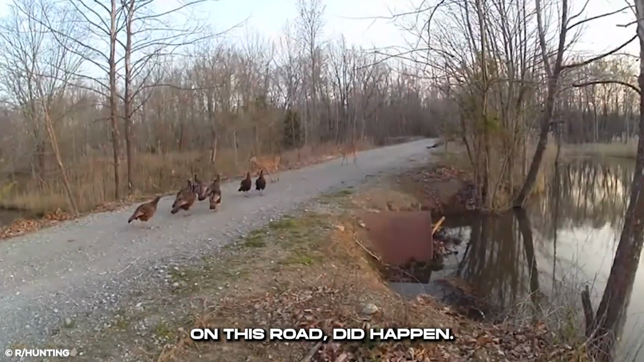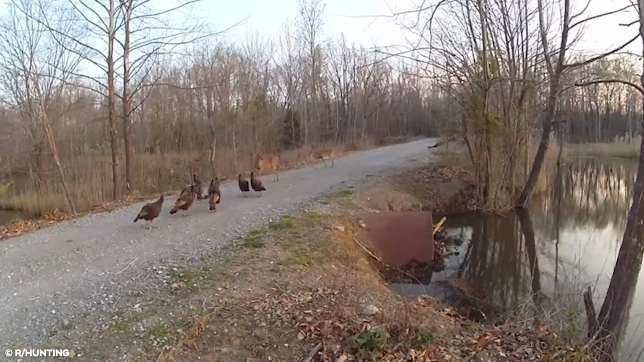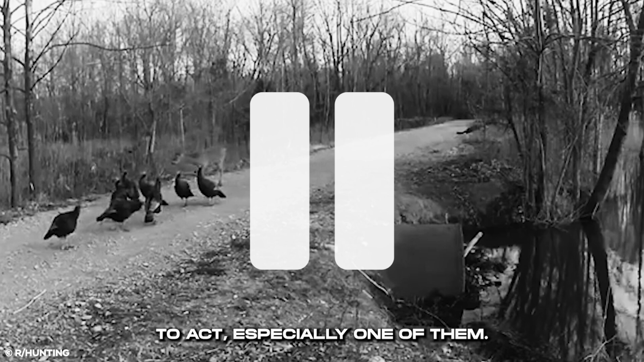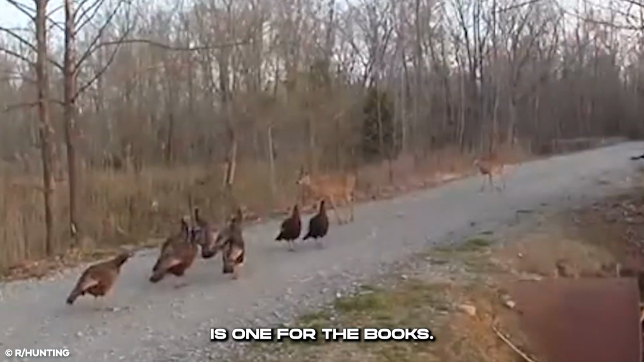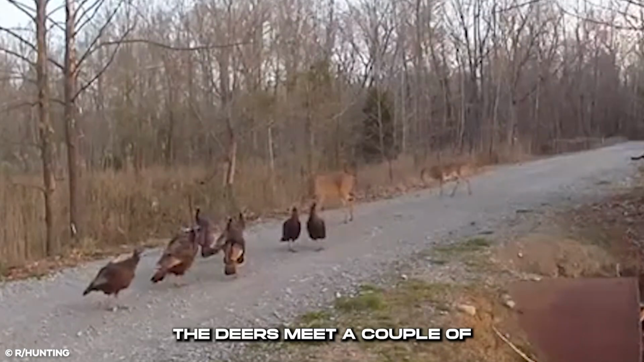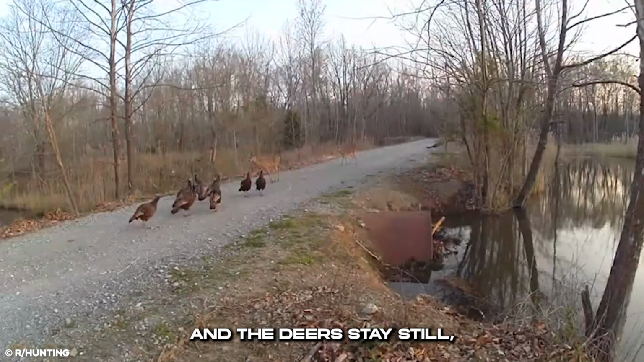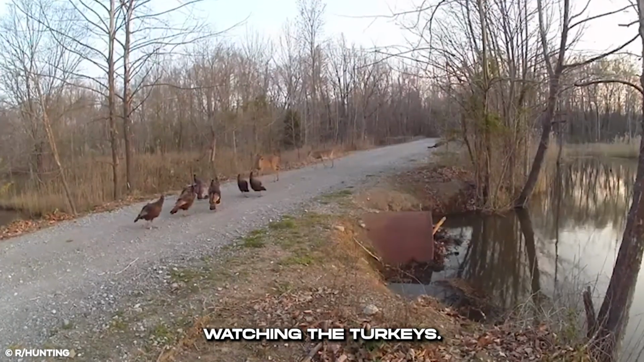Whatever could have happened on this road did happen. The strange encounter made it hard for both parties involved to act, especially one of them. This strange encounter is one for the books. The deers meet a couple of wild turkeys on the road. The turkeys won't move and the deers stay still, watching the turkeys.